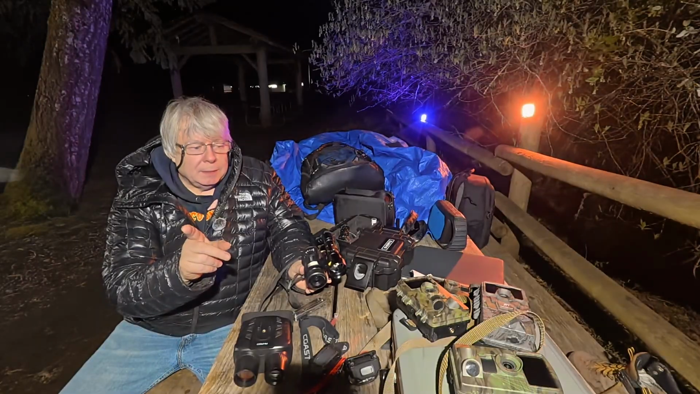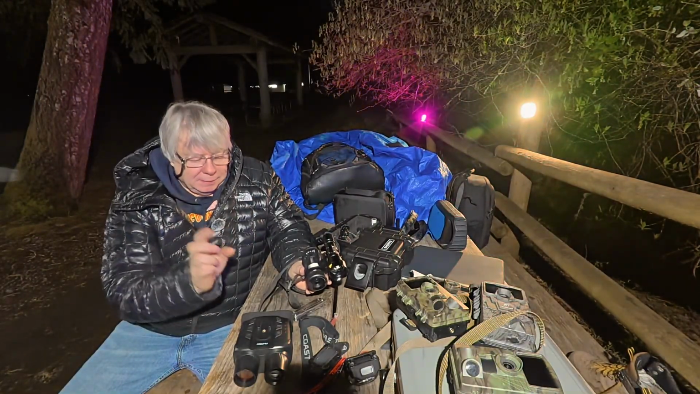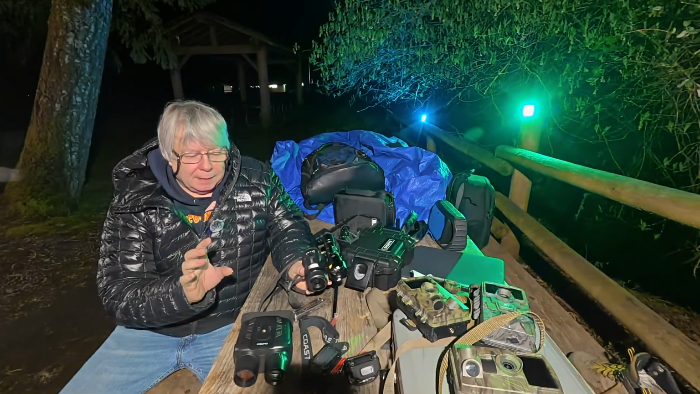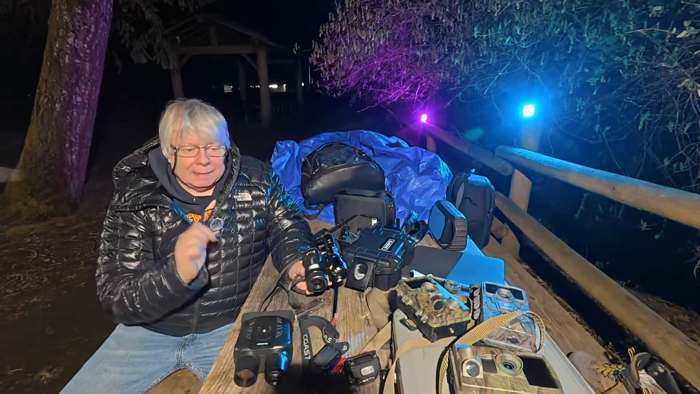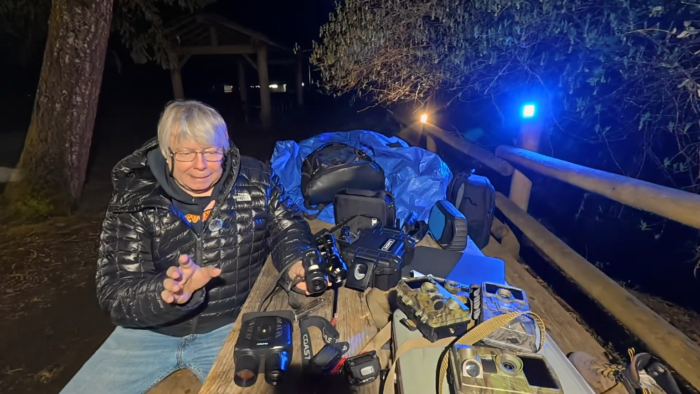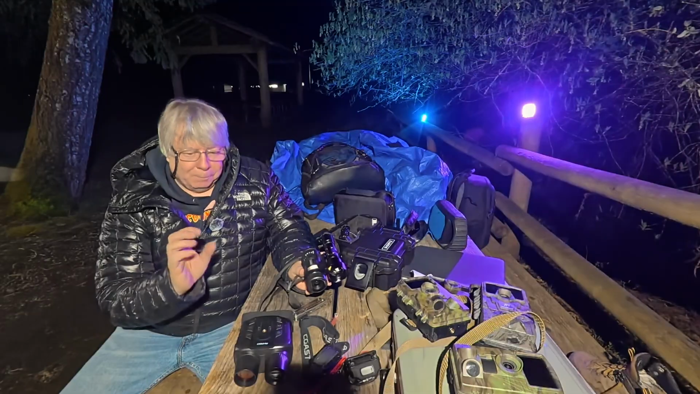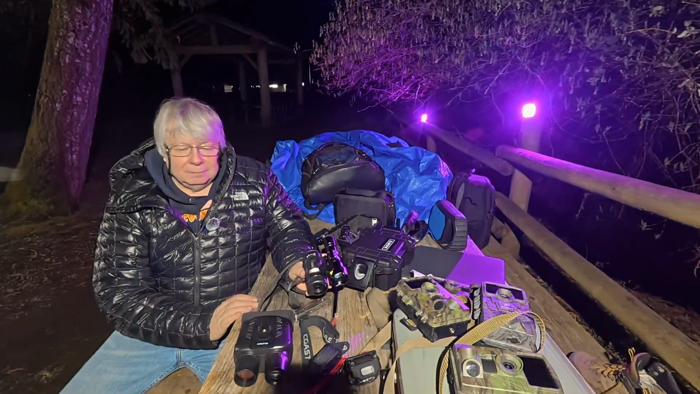So now I'm just going to take a quick shot. As you can see, this is a well-lit area, but that's going to change right away. So I'm just going to turn off the lights and do a comparison shot. Then I'm going to turn the lights back on, and we're going to hook it up to the Wi-Fi and see how well the Wi-Fi works with either one. So I hope you'll bear with me, and now let's shut off the lights.